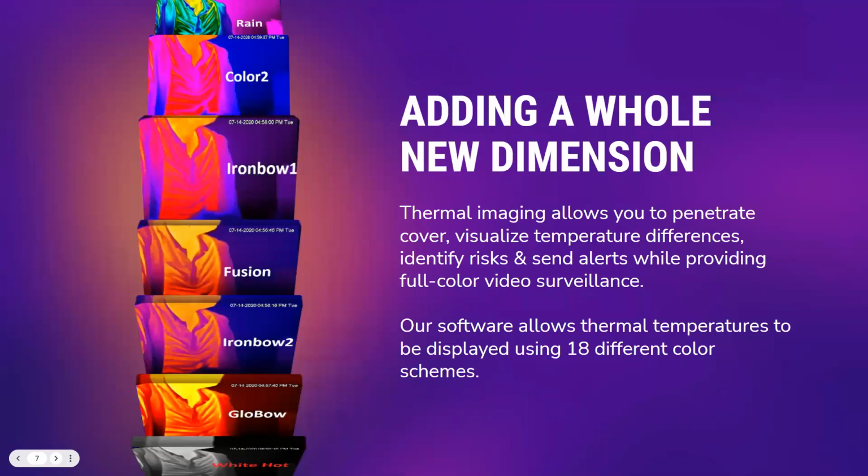So we also have different thermal imaging colorways here. As you see here, we have rain, color 2, iron bow 1, fusion, iron bow 2, glow bow, and then white hot, amongst others. Now, something to keep in mind is the reason you have these different colors is you may have somebody who is colorblind to specific colors. We have quite a bit of people who are colorblind, so at least you have the ability to adjust those colorways to adapt to a person who does have a color blind limitation to colors that they can identify for their increased or decreased temperatures.